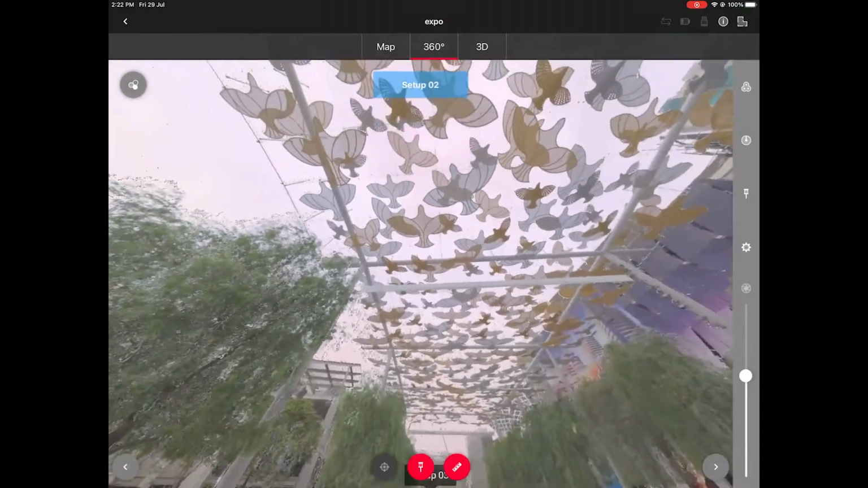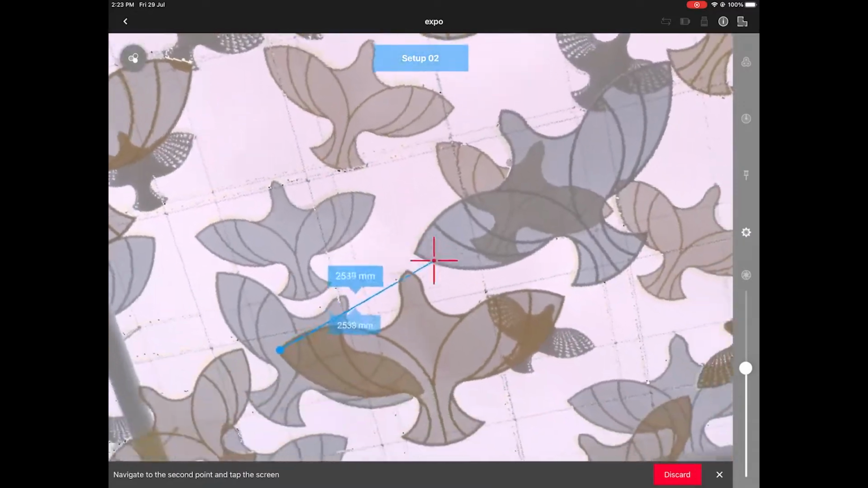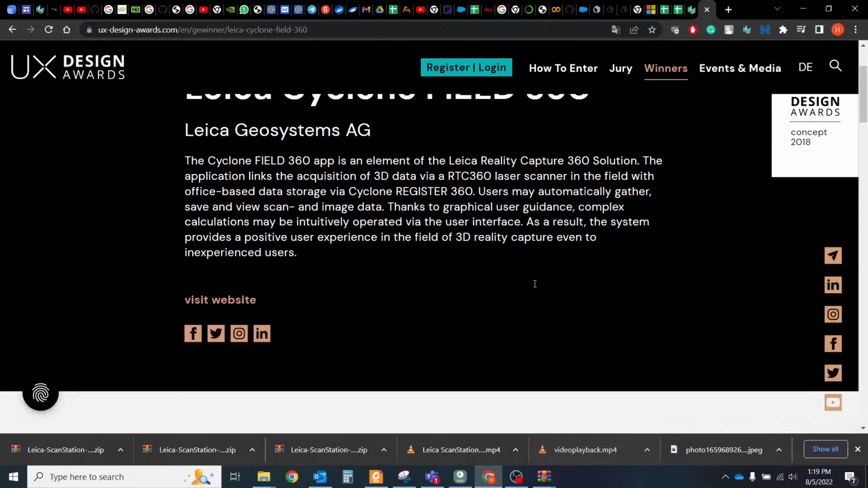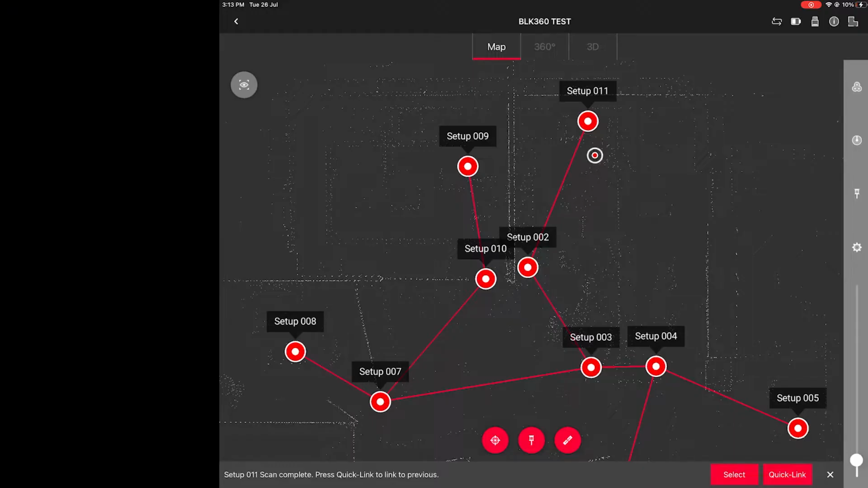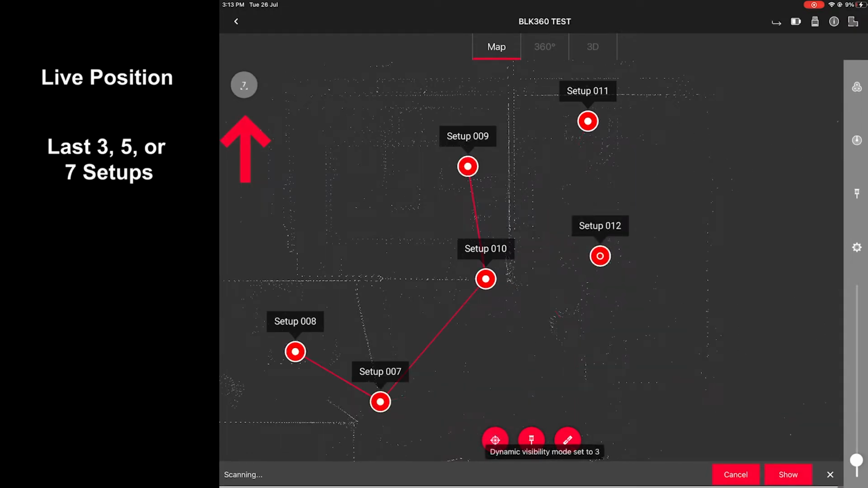The next big area of improvements is visibility enhancements. Engineers did great work by implementing new features. They got a nice balance between functionality and simplicity, which was one of the reasons why the FIELD 360 got an award for the best user experience from the International Forum Design. Added: show scanner live position, which helps you to determine where you are now and where you should place the new setup.